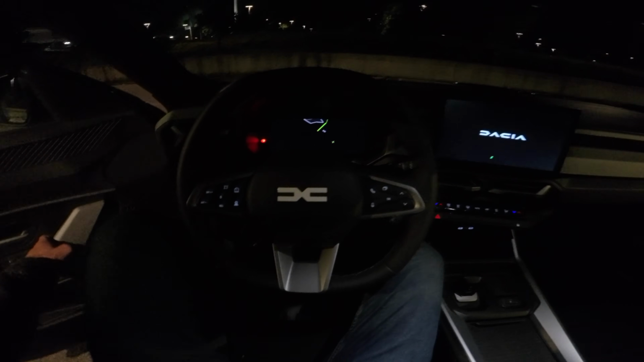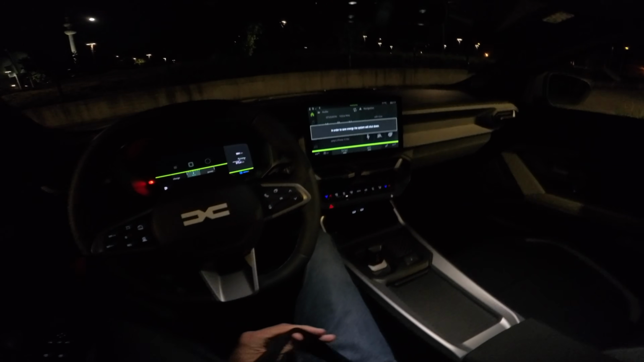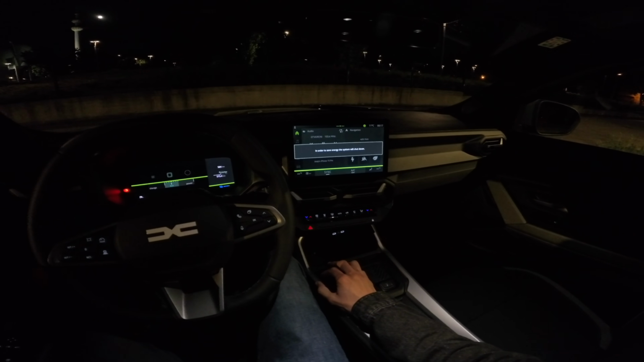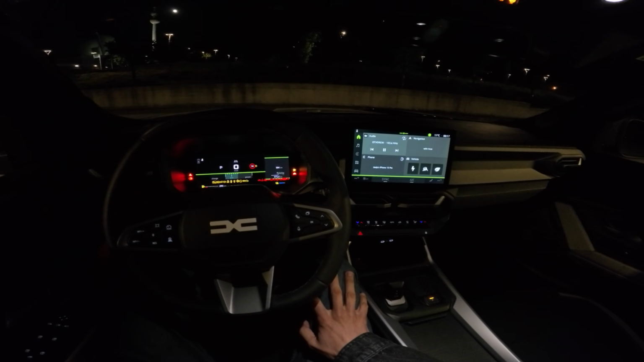Now, let's jump inside. Now we're greeted with this little animation. I've turned off the sound. There's also the greeting sound. Now we're gonna start driving. Let's just press the start button.